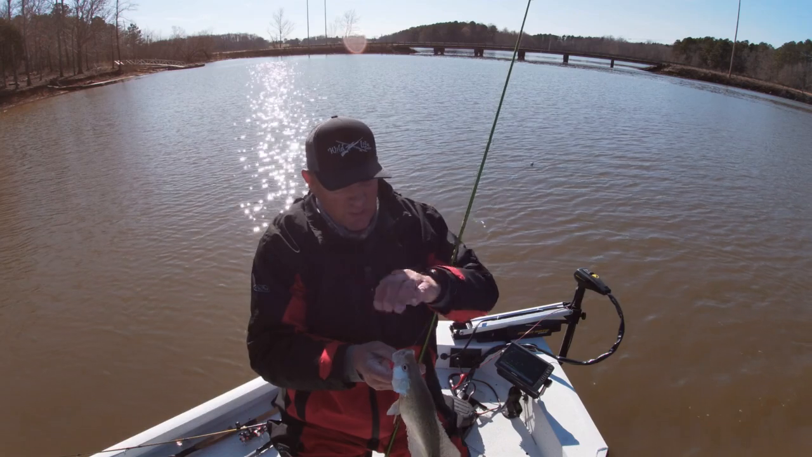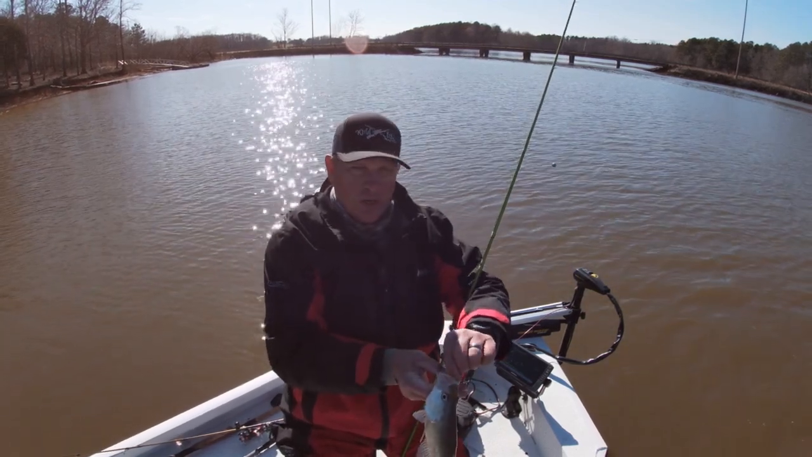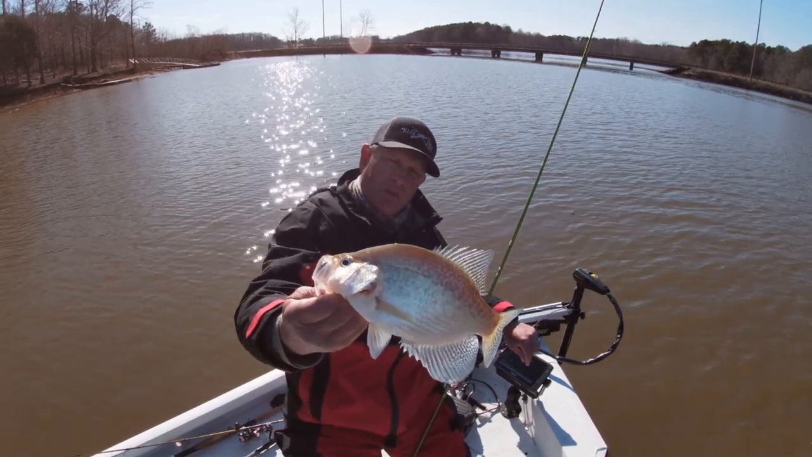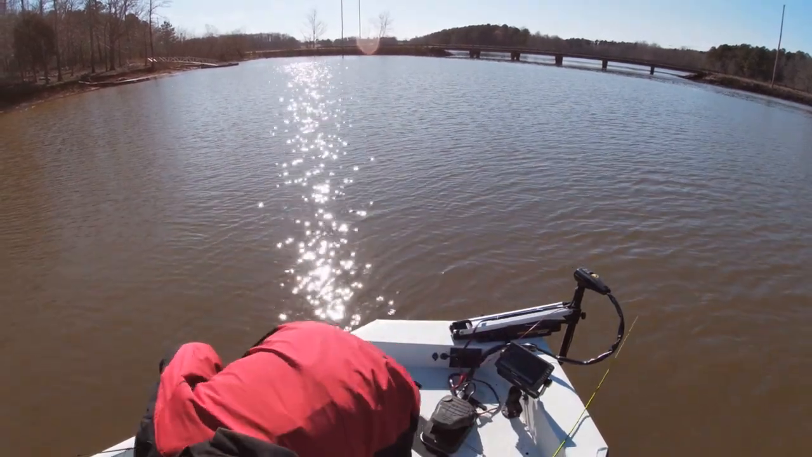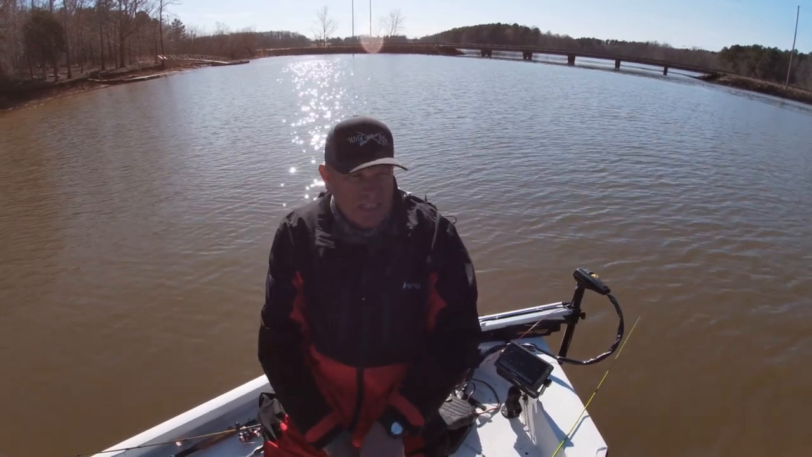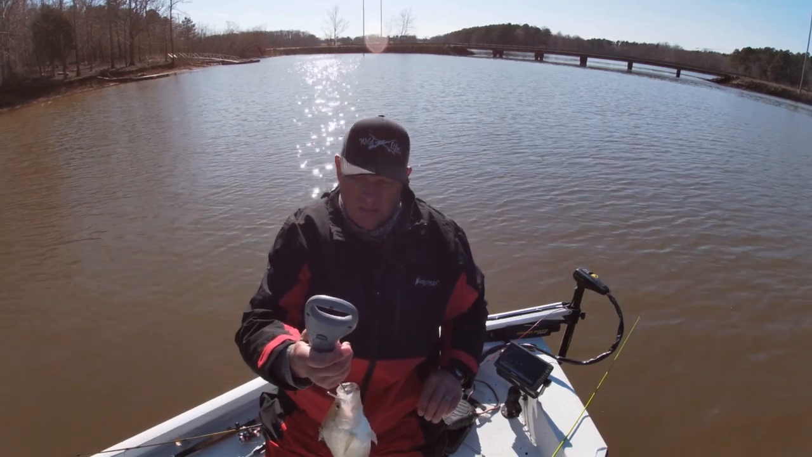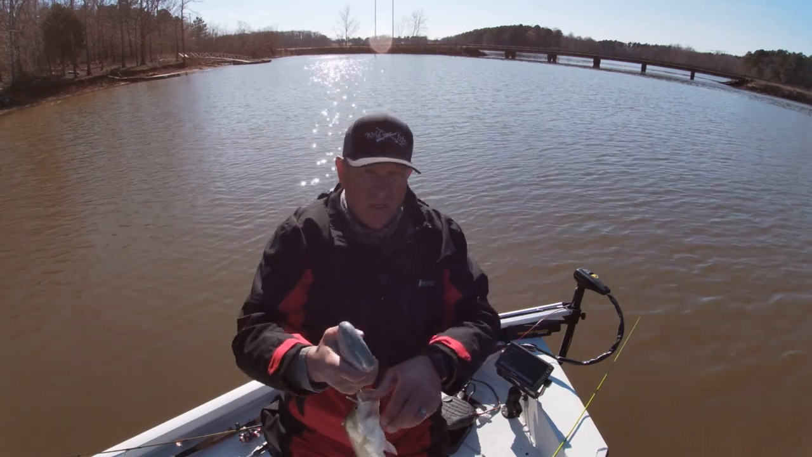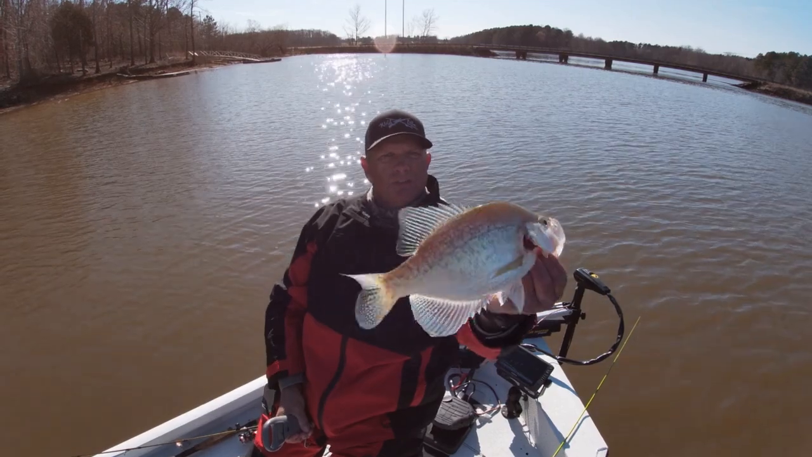Well, the fish have finally turned on. It is 3 o'clock. Kind of what I figured. Good crappie right there. Good quality crappie. Fish probably weighs a little less than a pound. Yeah. 0.83. Still a good quality fish. Look at the colors on that fish. Wow.